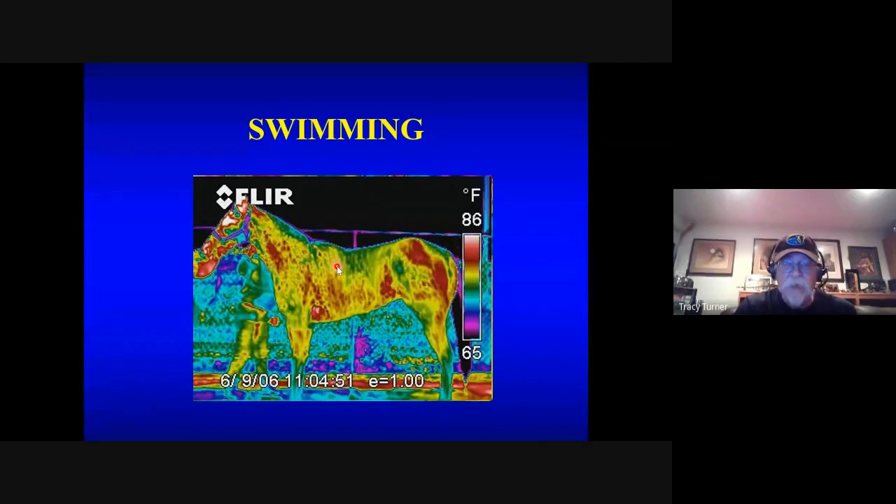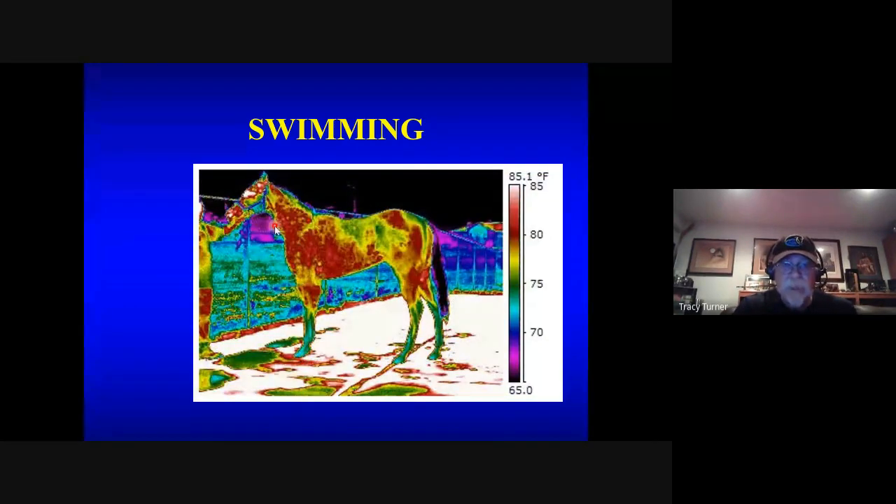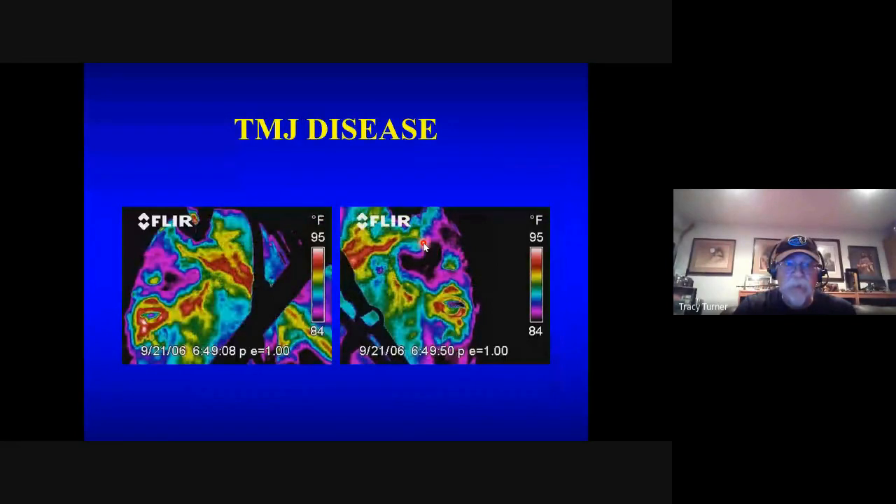And what we found was that the horses had different ways they swim, and they could be divided up into categories. Like this is a horse that I would have called a body swimmer. He swims really with his forelegs and his hind legs. He's not going to drown for anything.